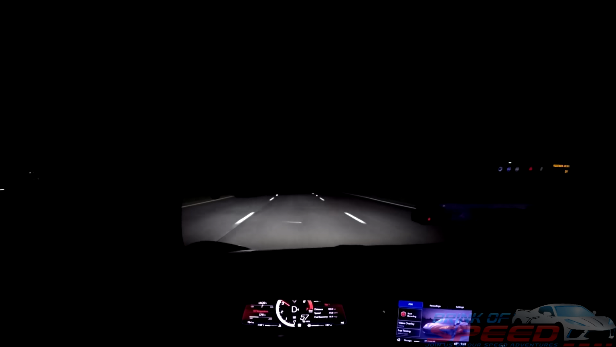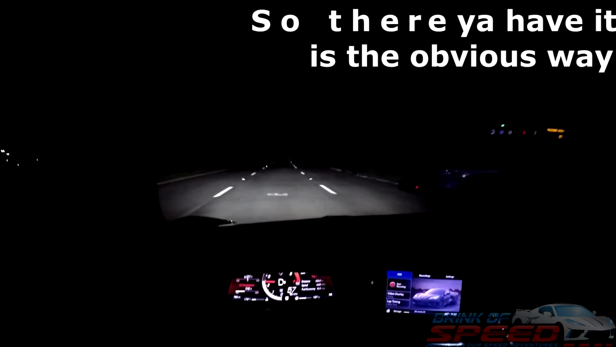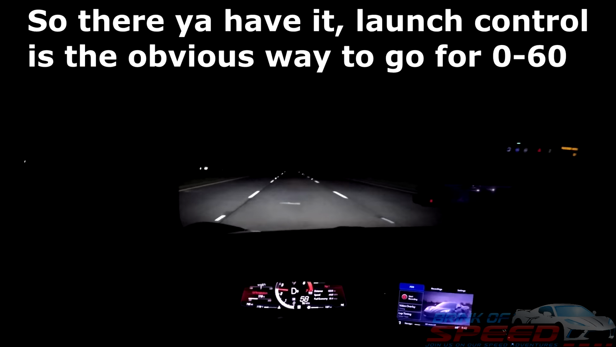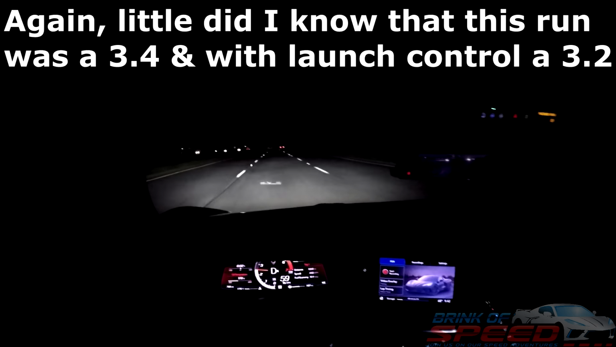And again, I think that time there was no tire spin. It hooked up right away. So we shall see what this car was capable of doing with no tire spin at all. I hope it's at least a low 3.